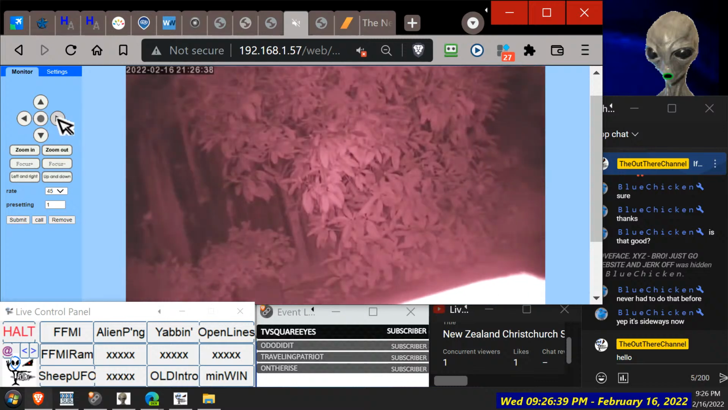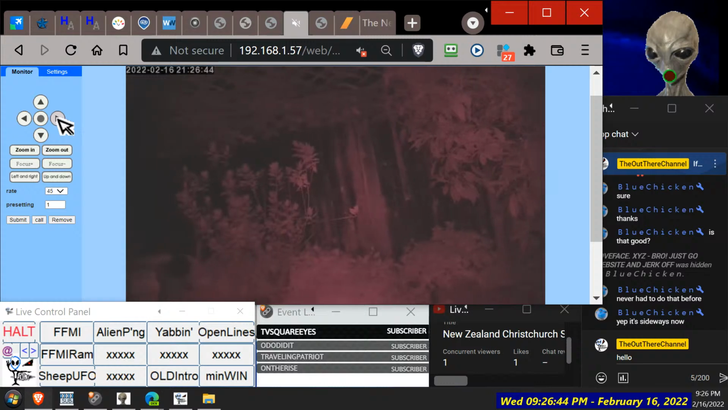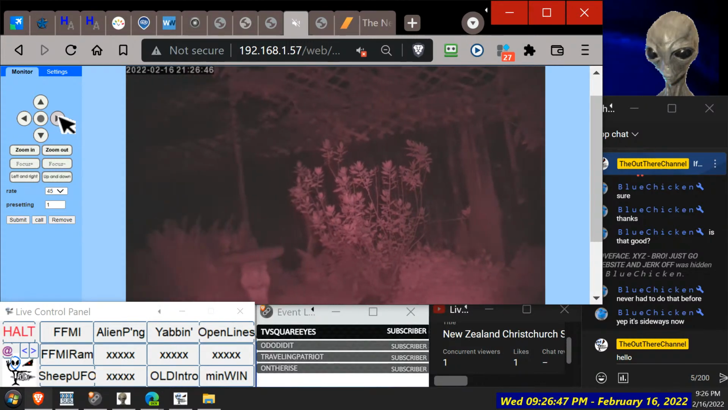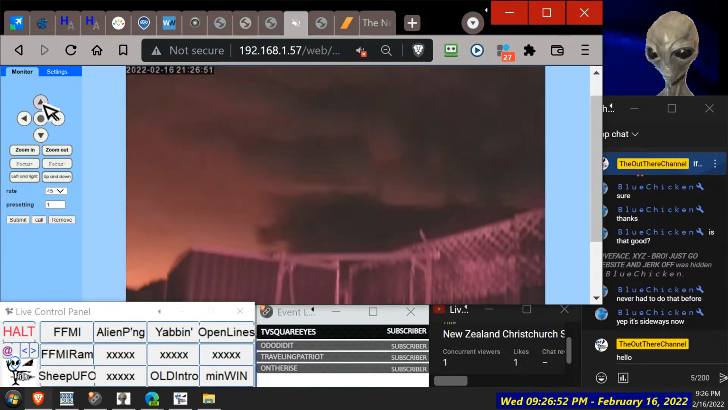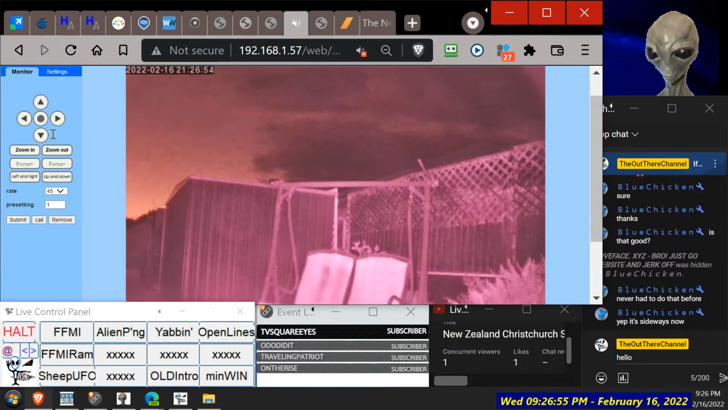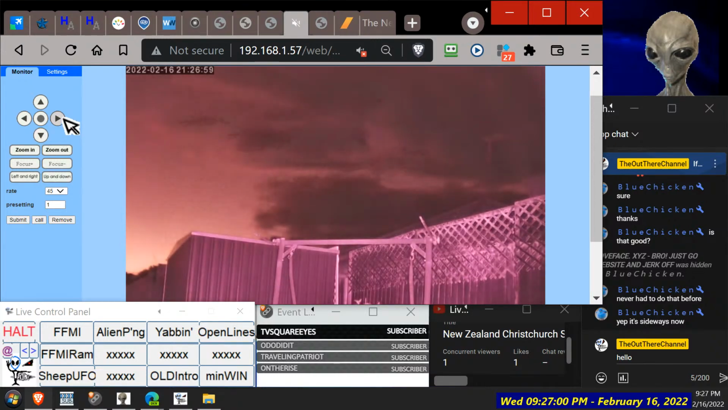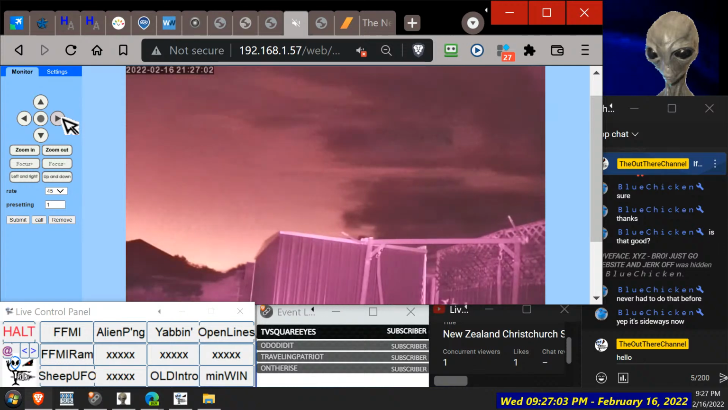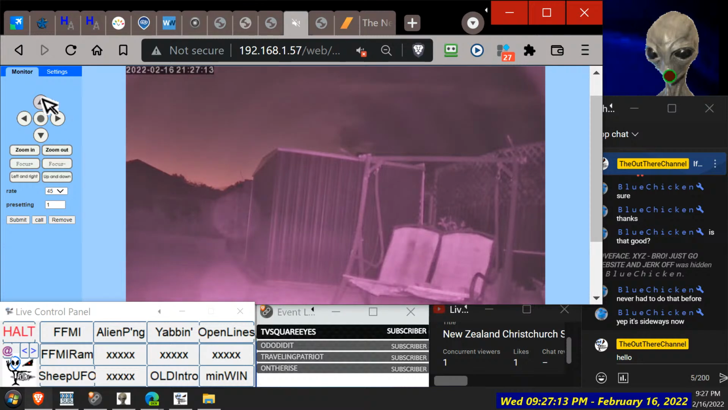Alright, it does look a bit brighter now though, doesn't it? Still can't see anything green though. Or brown fence. Or lawn. Let's go down a bit. Oh, doing something there. Definitely looks like the lights did do something. So some of the ambient light's getting out there, look. Still not seeing any colours though.